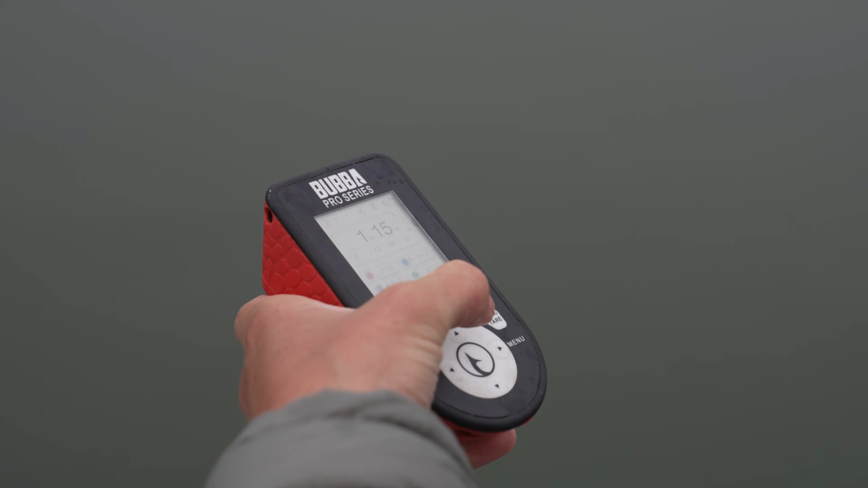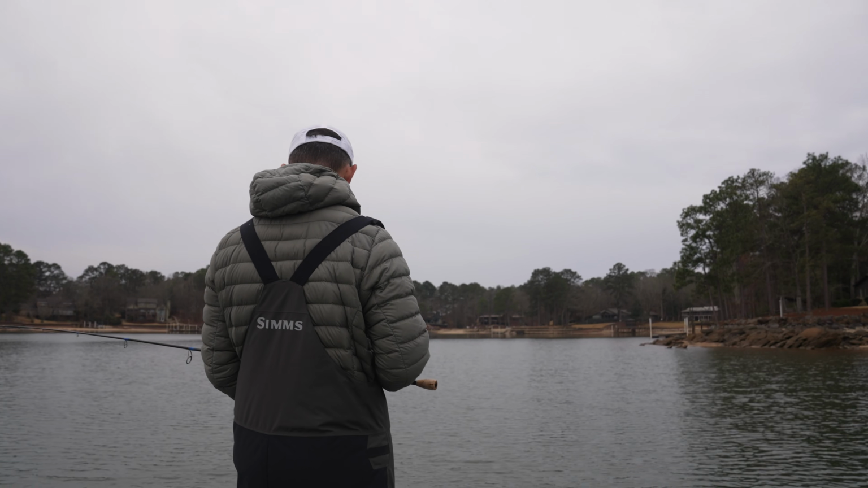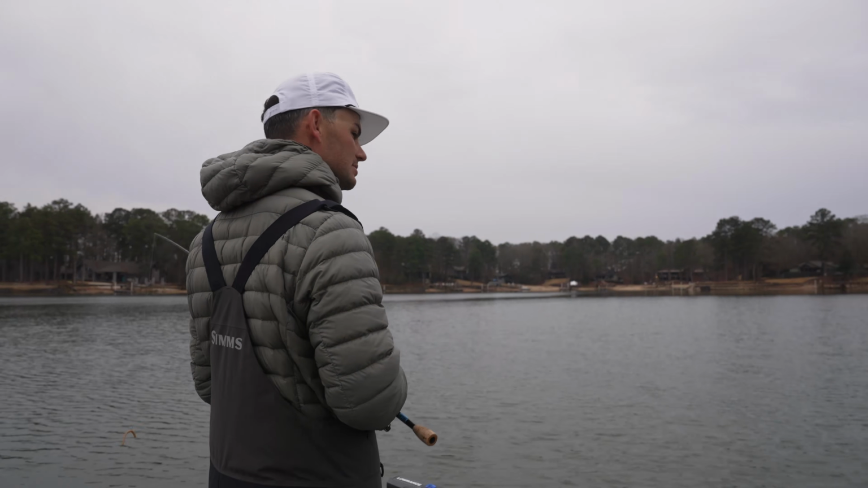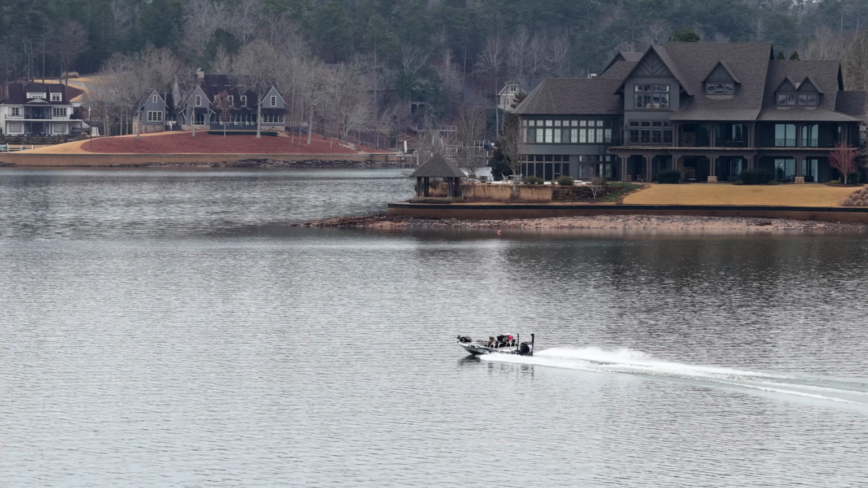Oh, it's right at 2 pounds, 1-15. Definitely think I'm doing the right thing to catch a little bit better than average size. Just need to keep doing it, try to find the right little area.